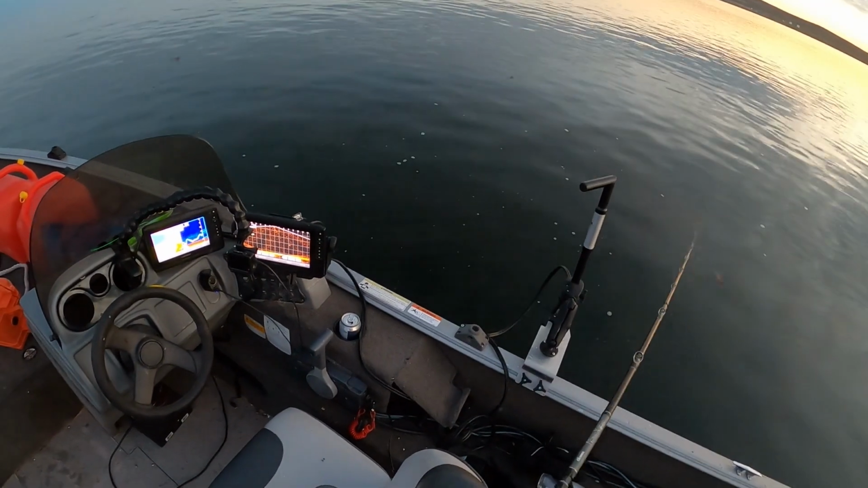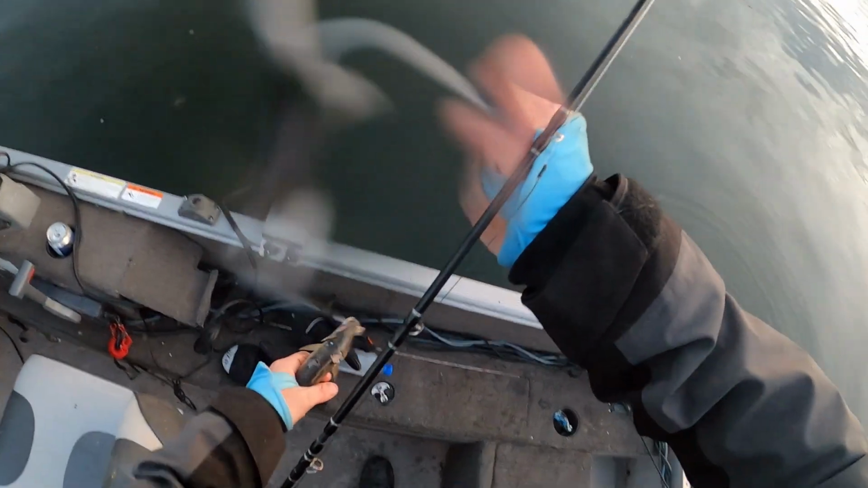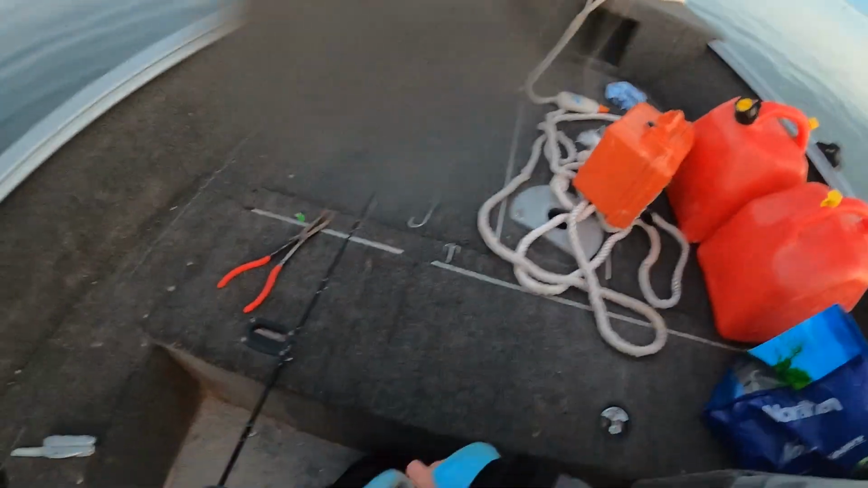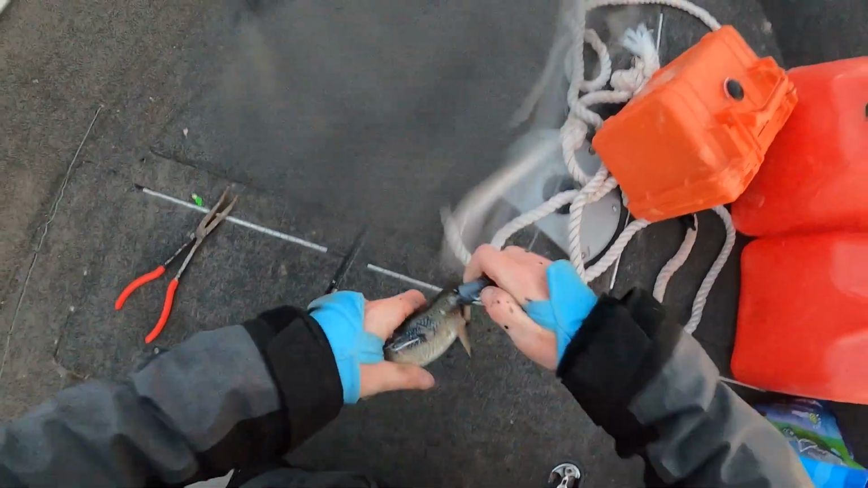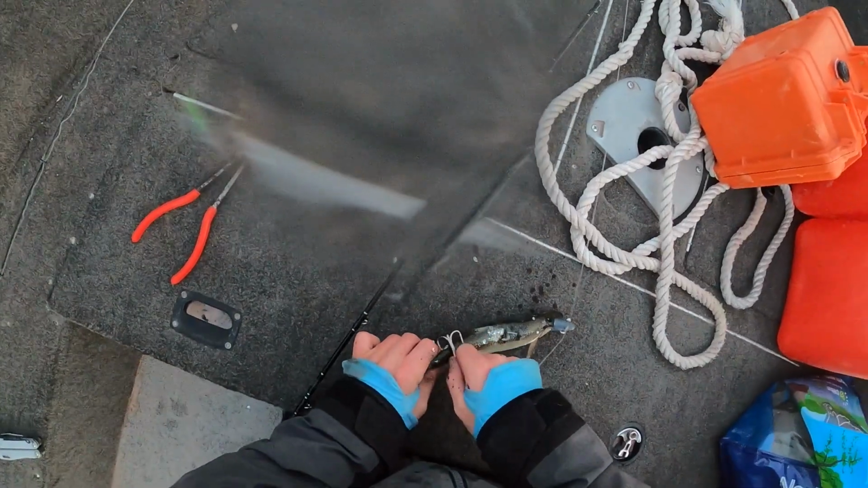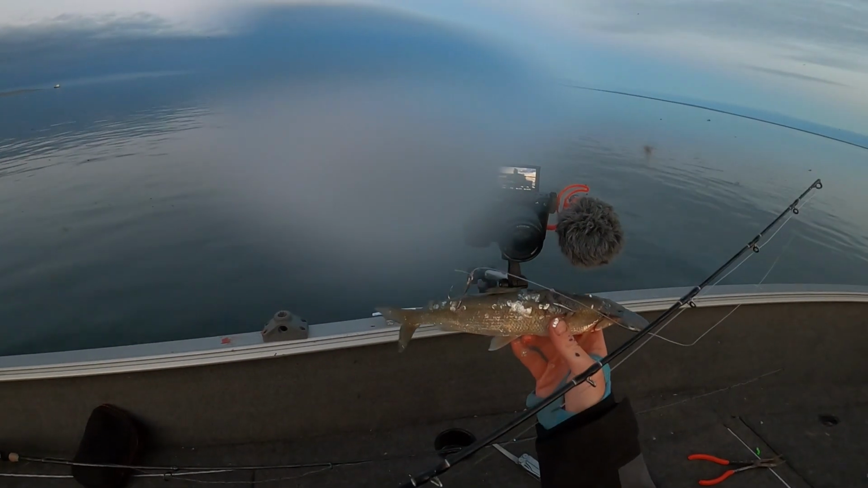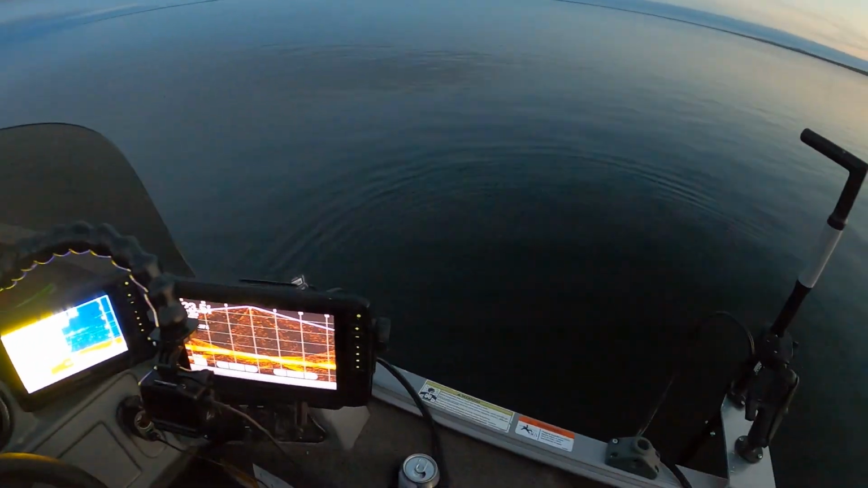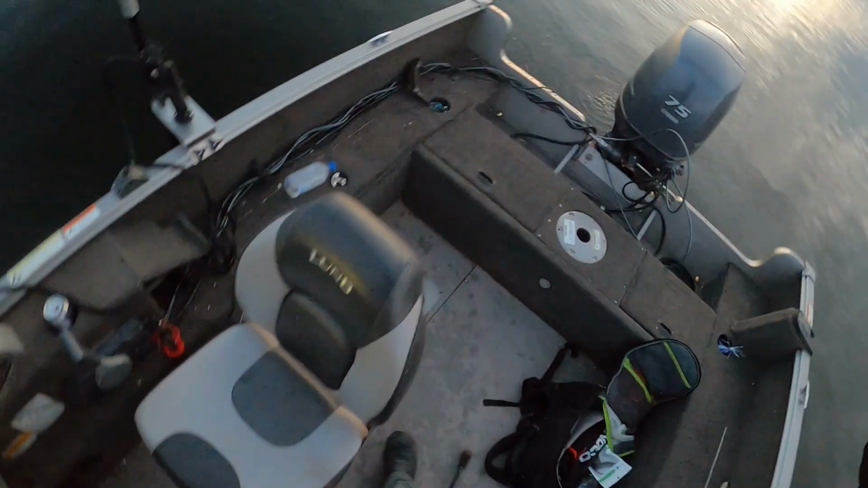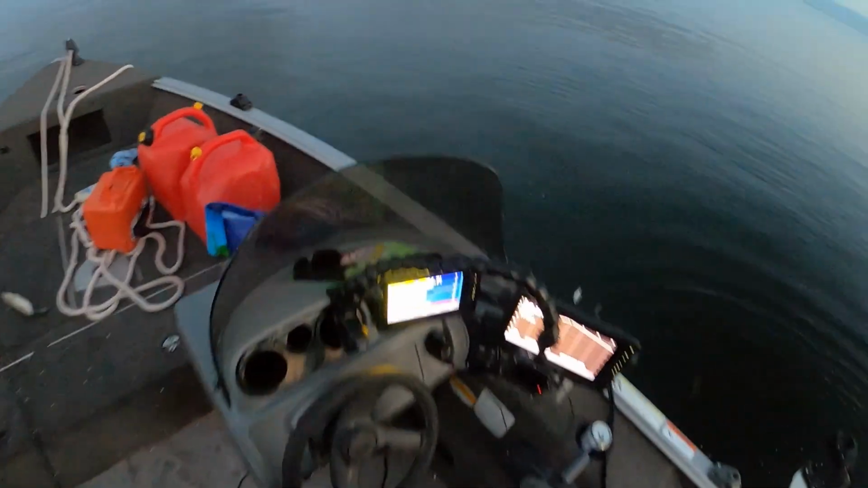Okay, I think we gotta change this Cisco. He's all banged up. I think we'll keep him just in case. There we go. Giant jig and minnow number 2. I think we're gonna make a quick little run over to the start of this sandbar. Seems to be where there's the most activity. So we're gonna pull up the old pole and make a little zip down the sandbar.